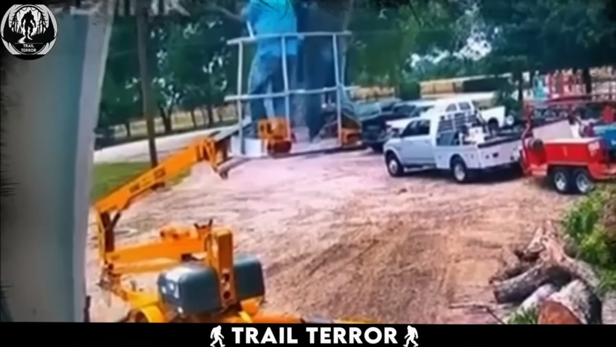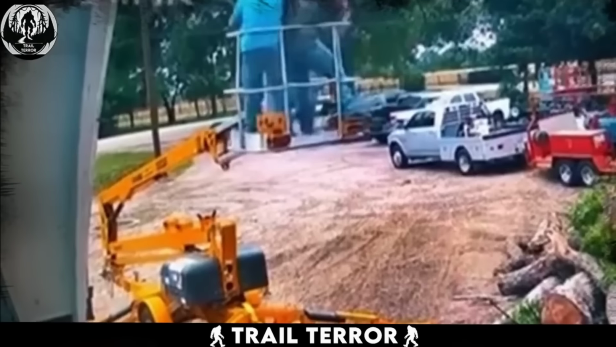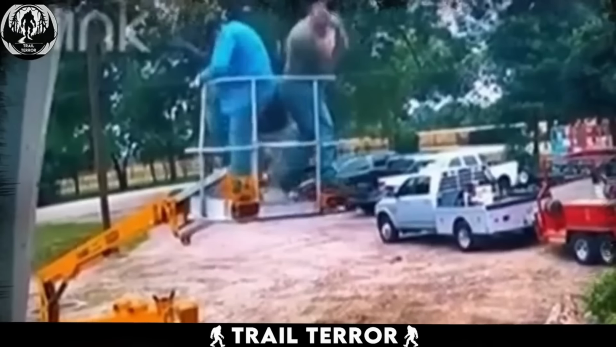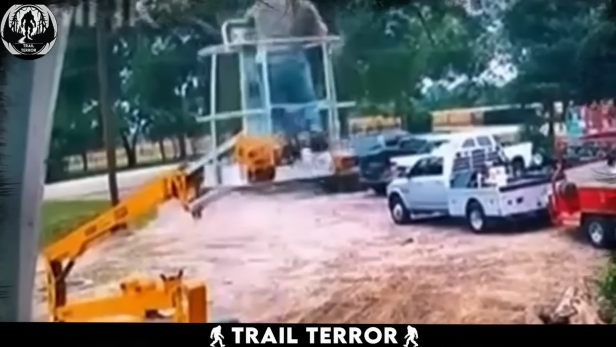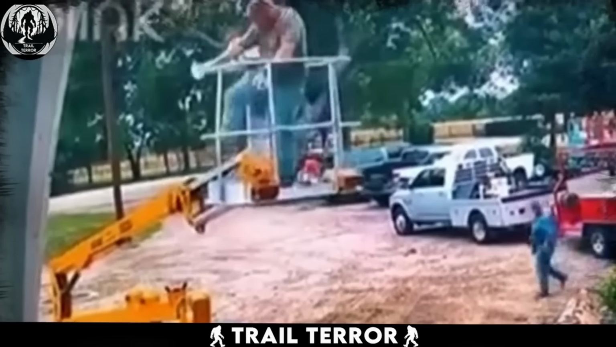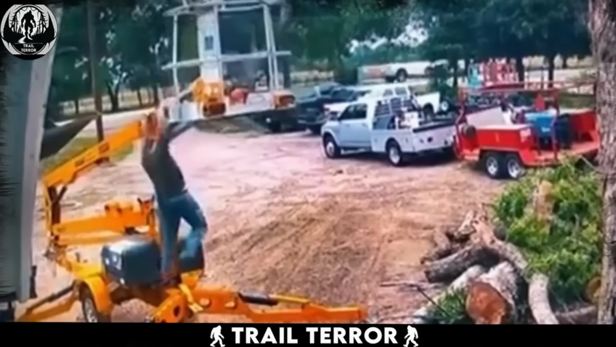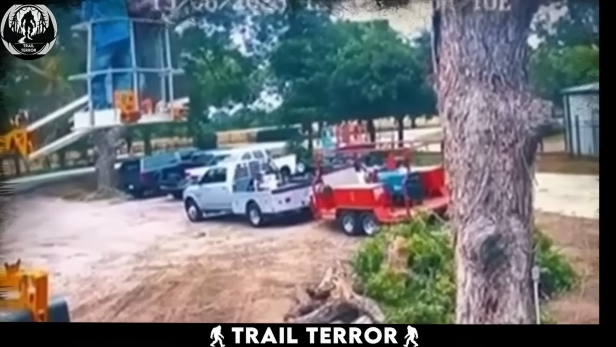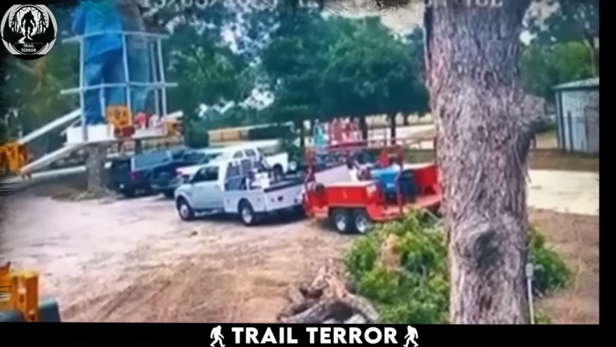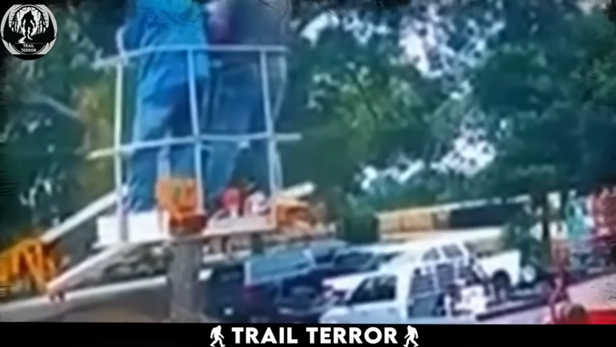Cutting down a tree might seem like a standard construction job, but this next video shows how quickly things can go buzzing wrong. The clip takes us to a construction site where two workers are perched on a crane platform, tackling a tree branch. But their routine task takes a terrifying turn when they accidentally sever a beehive hidden within the branches.